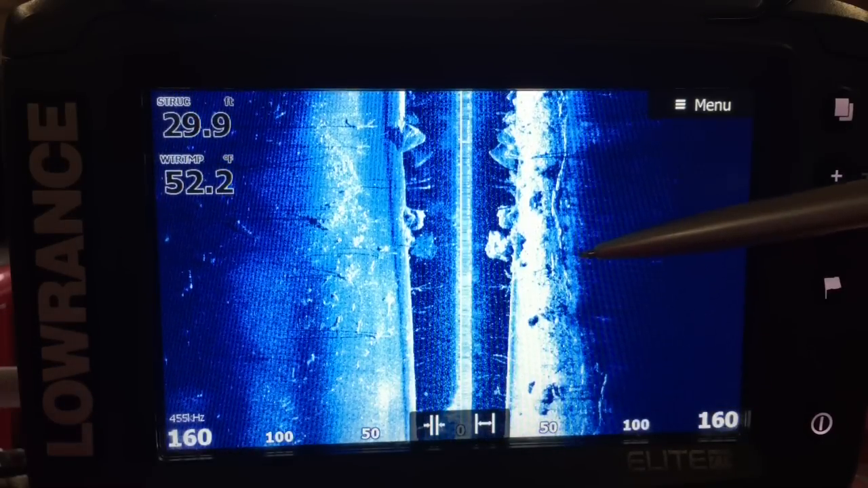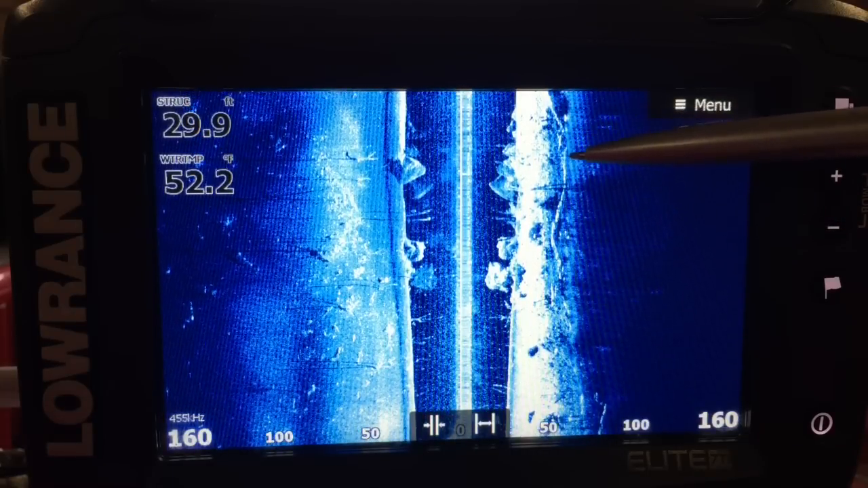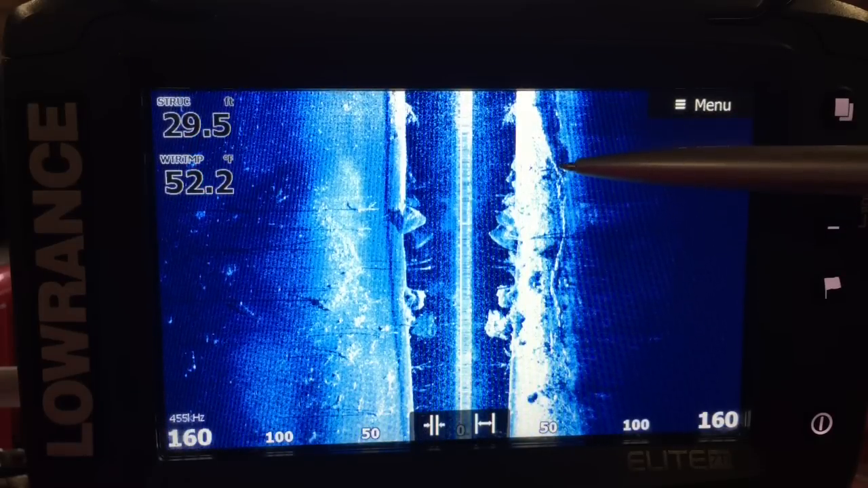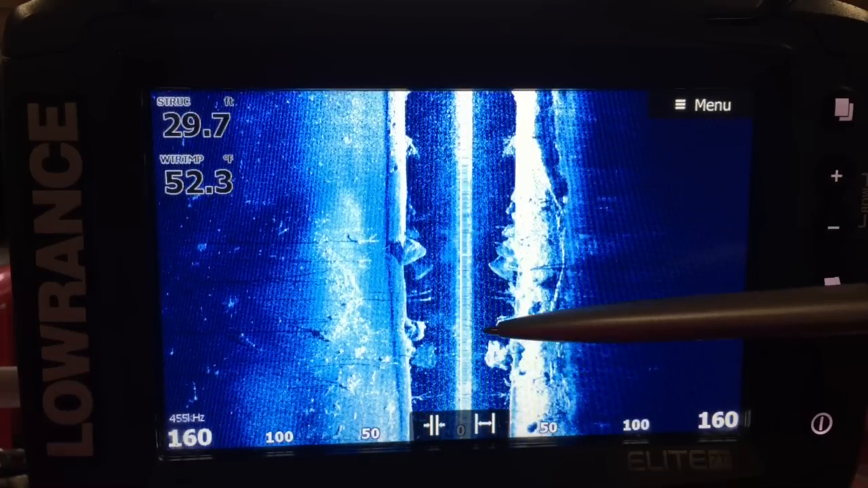Right, here you're picking up a couple of decent things. That to me looks like a large branch or log that's lying on the floor. You see that a lot on rivers, and they are major lure losers. So it's always worth understanding what they actually look like. You won't see that on 2D. You'd see nothing at all. All you'd see is the top of these.